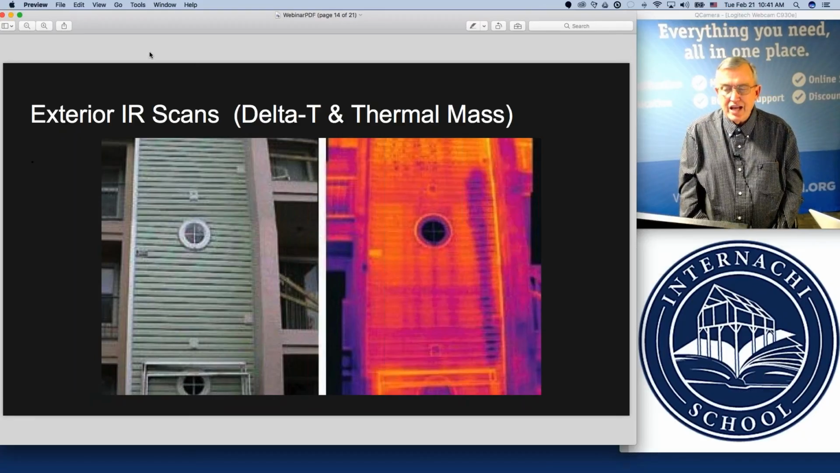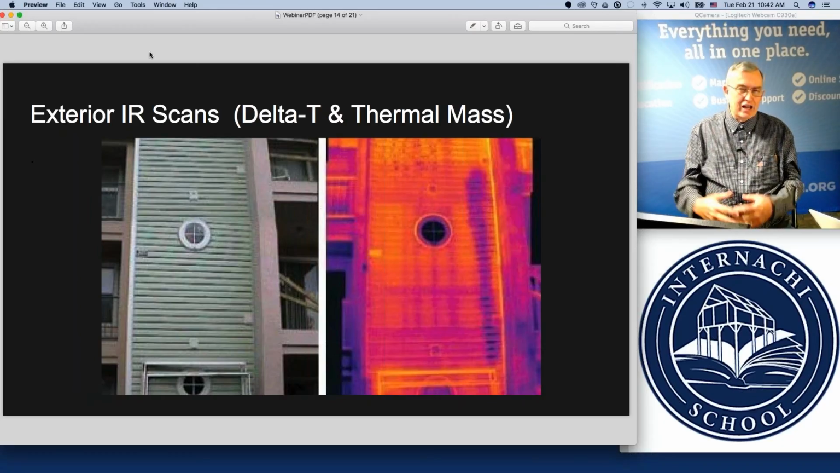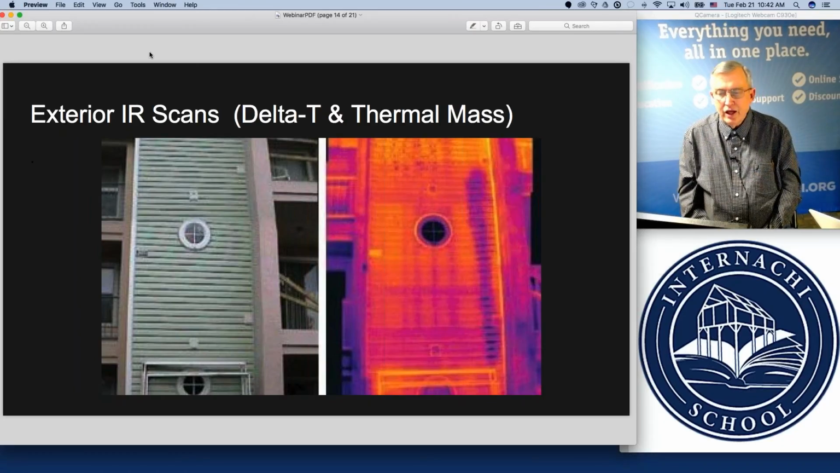So now the siding, once it's receiving unfiltered high intensity sunlight, can do something called solar loading. The siding is actually absorbing the influence of the ultraviolet heat from the sunshine, and it becomes your enemy.